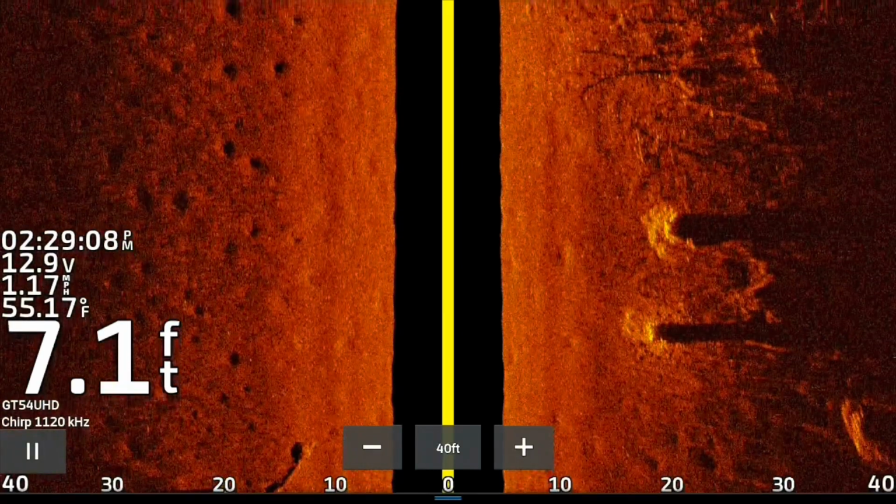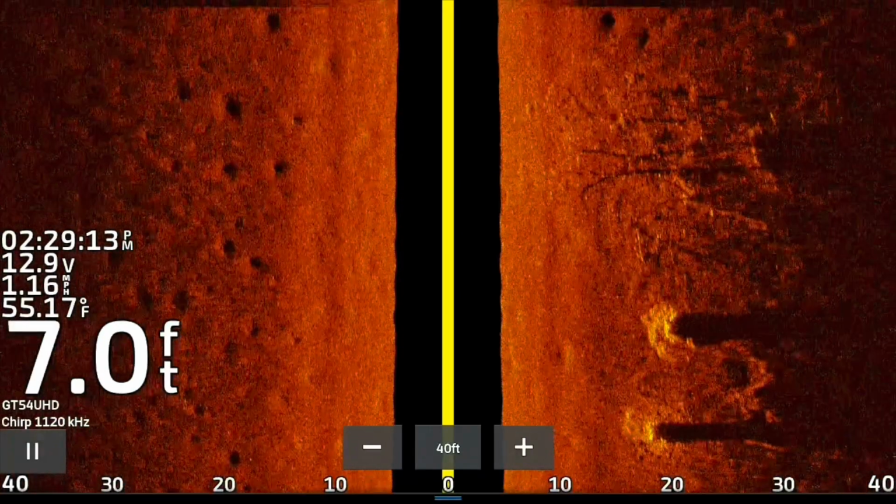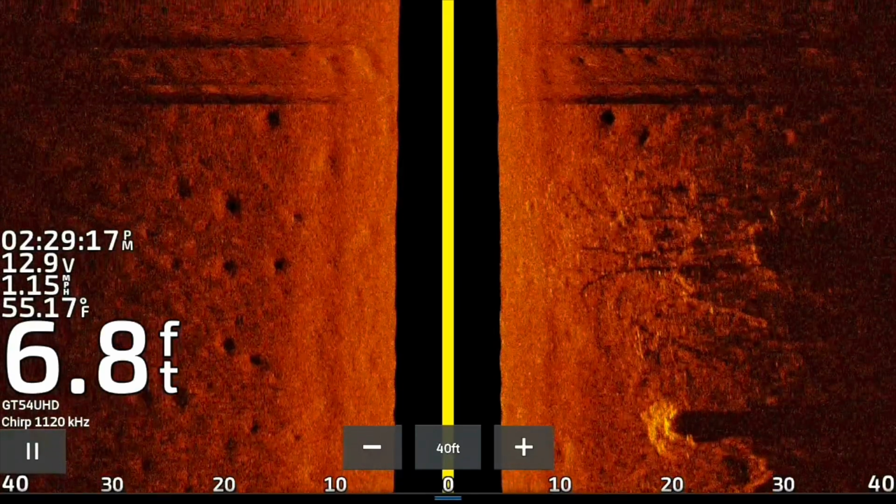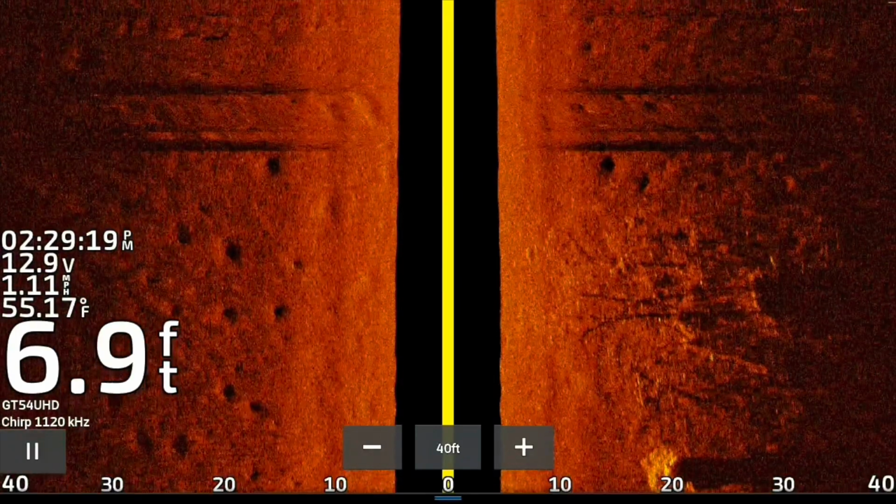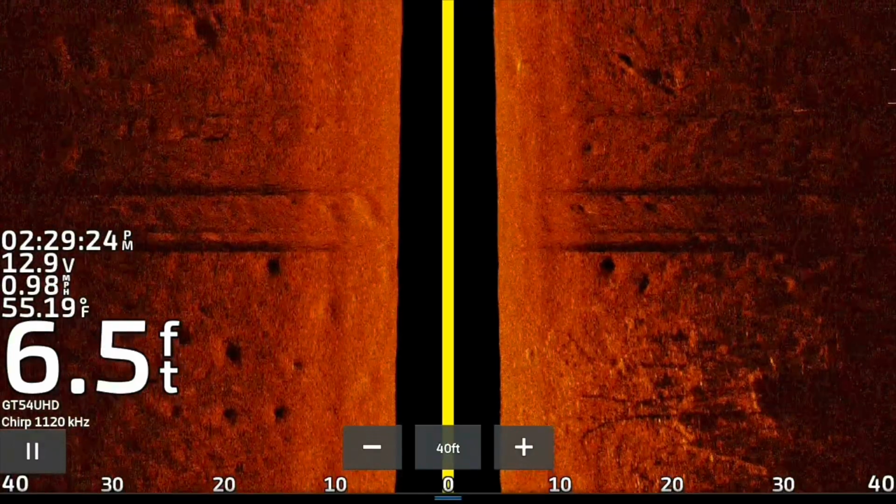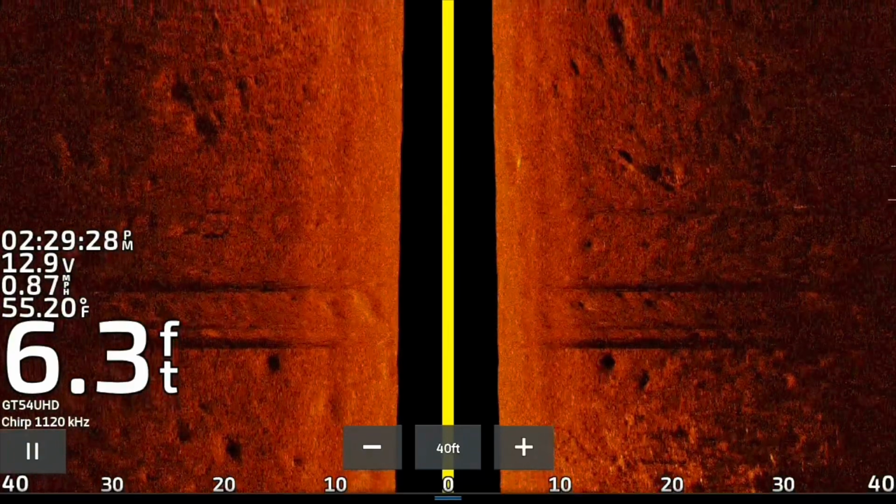So that tree probably broke off right at the surface, or 4 or 5 foot. It probably ain't that tall. But what we're going to look at next, coming up on the right, is an isolated grass patch. These are awesome things, especially in the summertime. You're going to see it coming up here.